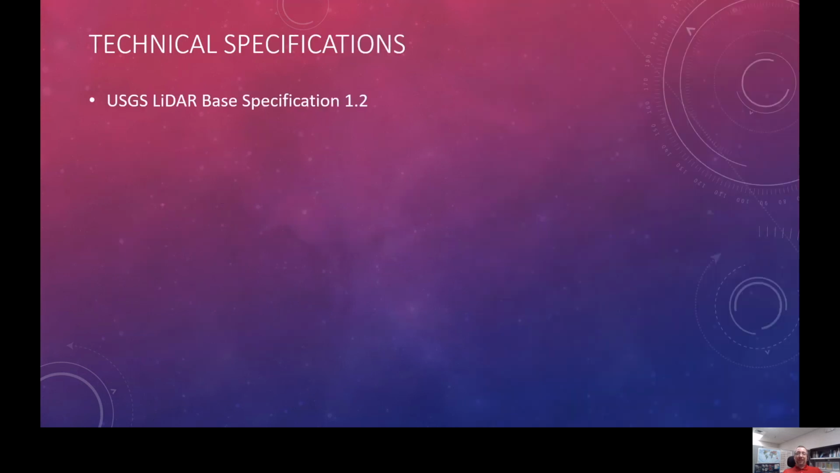So let's talk about the technical specifications next. The USGS LiDAR base specification 1.2 was what we were using at the time. It has since been updated, but all the data is still totally valid for current specs as well for the quality levels we are seeking to meet.